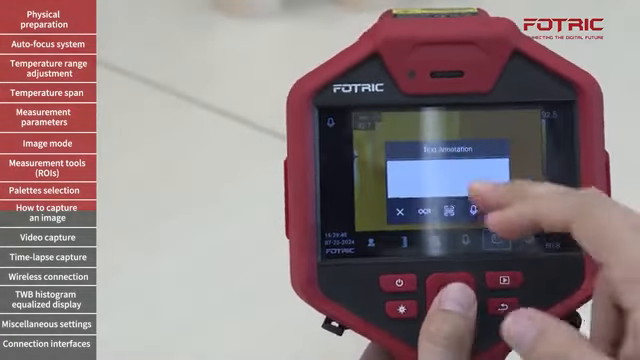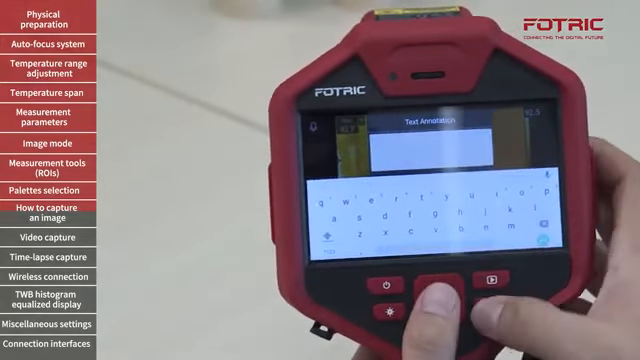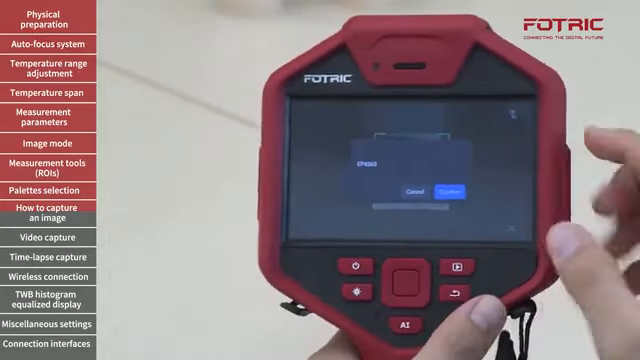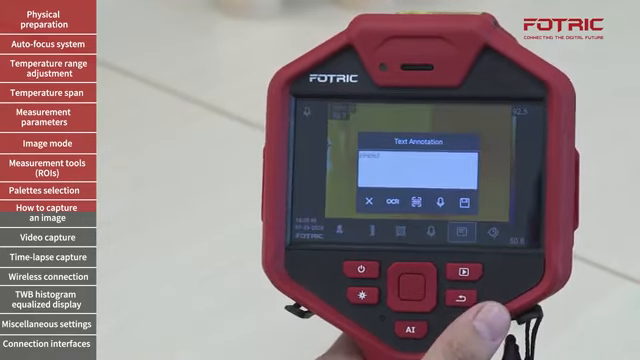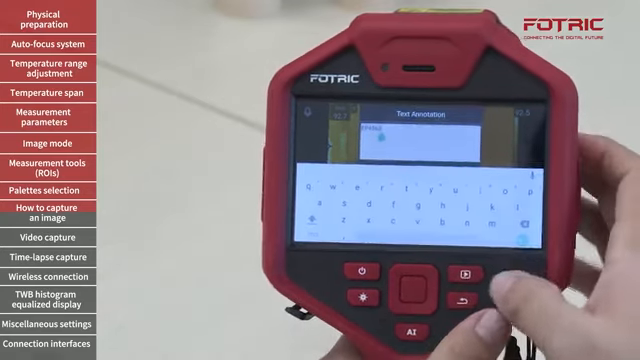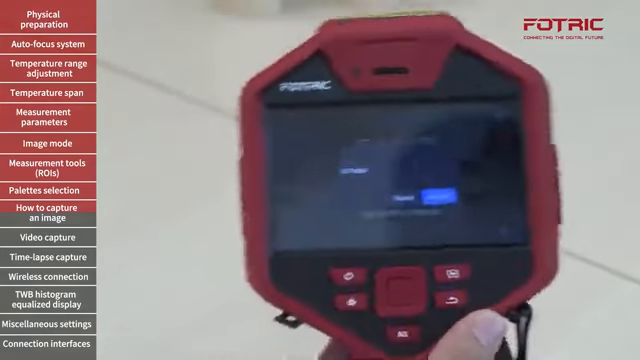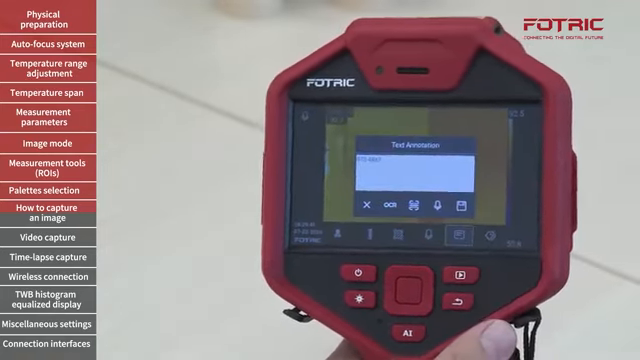Those text annotations can have comments that I can type directly on the keyboard on the screen, or I can capture text from QR codes that are present on the assets. I will open the QR code, direct to a specific tag, and then I see the content of that QR code already captured on the camera. If I confirm the reading, that text will be included in the text annotation as part of the information of the image. I can also use this tool to capture information on barcodes. So if I scan the QR code and address a barcode, the information, which is generally numbers for barcodes, will also appear there, and I will capture that as a text annotation.